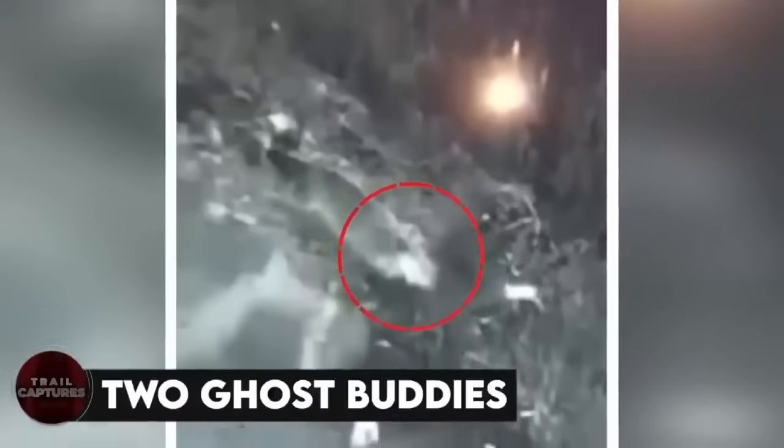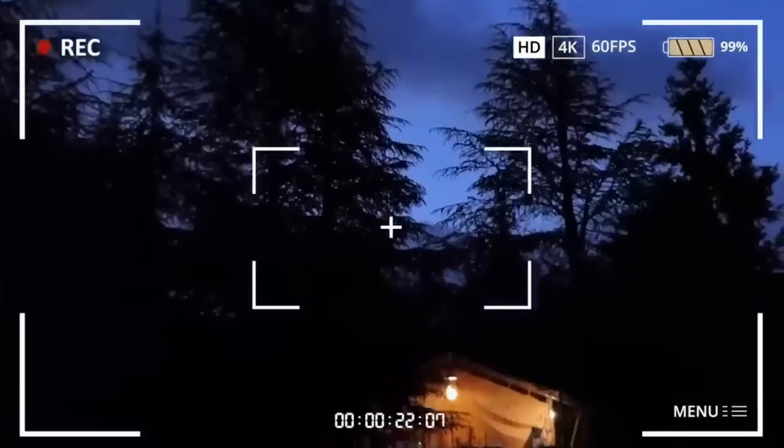Two ghost buddies. This man was going through the camera's recordings for some purpose, but what he saw there was just too terrifying not to share on the internet.